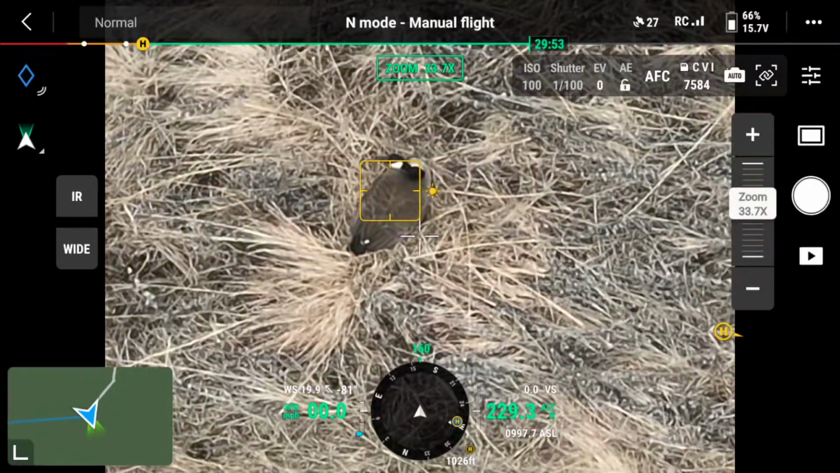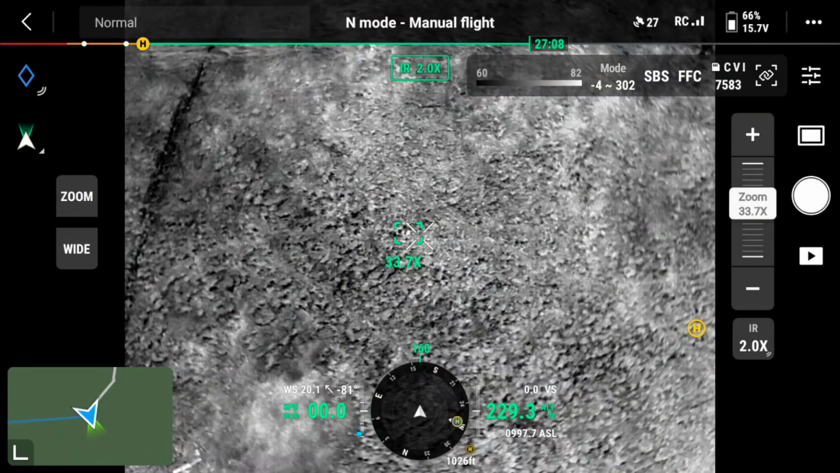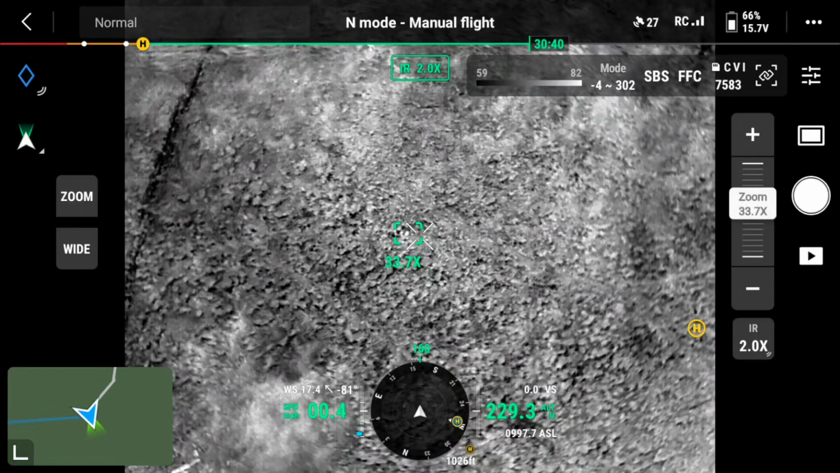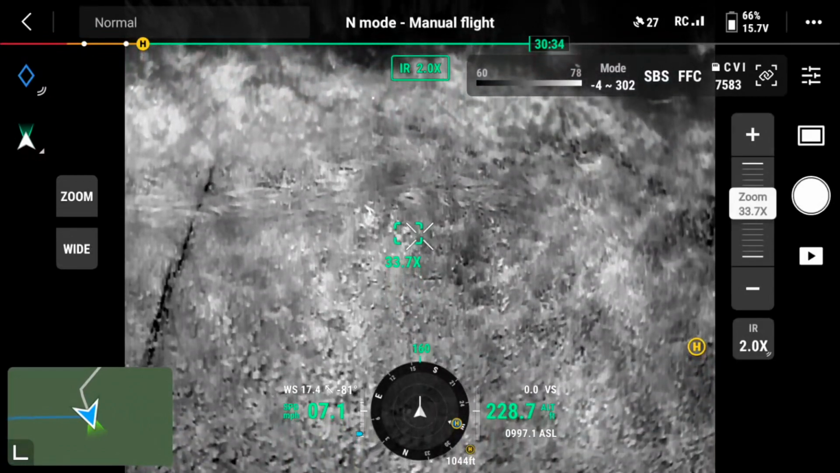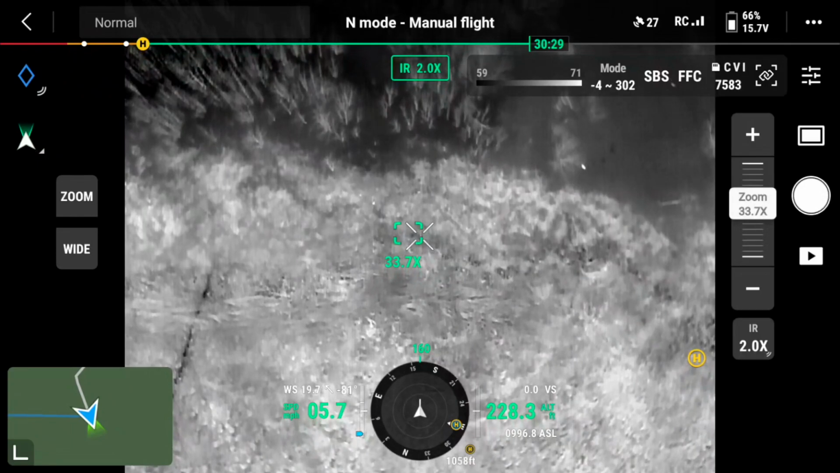She is absolutely oblivious to my location, which says a lot because geese typically would be very wary of things that are flying overhead. And so that gives you an idea how low impact or no impact we have.